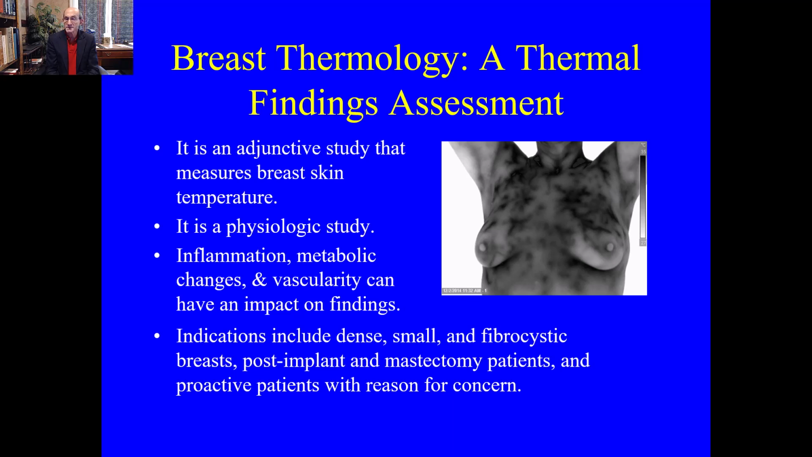Indications would include dense breasts, small and fibrocystic breasts, people that have had an implant or that are post-mastectomy, and proactive patients that have reasons for concern about their breast health, where they're not wanting to rely upon only a structural study which tells you when something already is there. They're trying to do something about it before it's there.